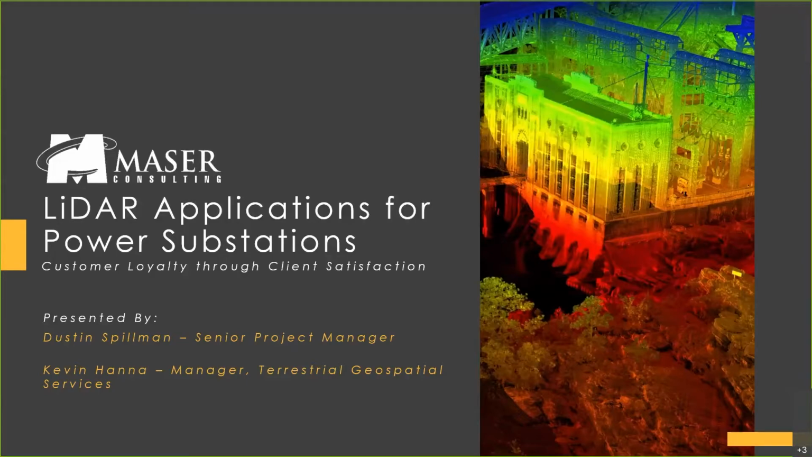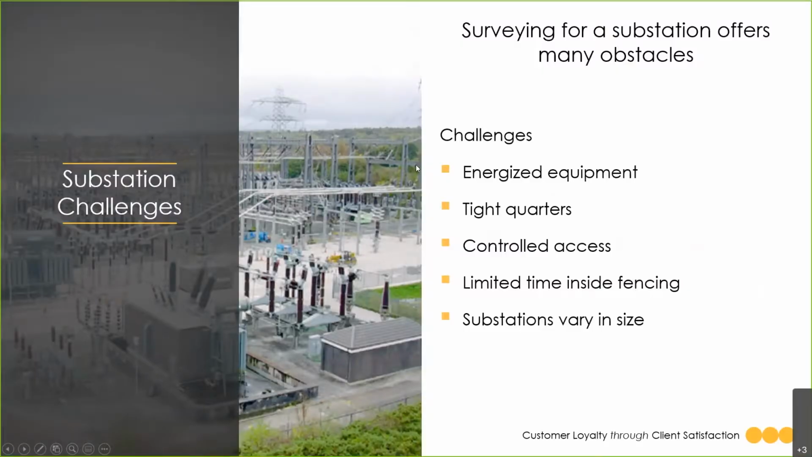Together with the team, we have successfully completed over 400 substation surveys utilizing LIDAR technology. Surveying challenges that we come across when performing work for a substation. This work offers a slew of challenges, but we've narrowed it down to some of the 5 biggest ones that we usually come across.